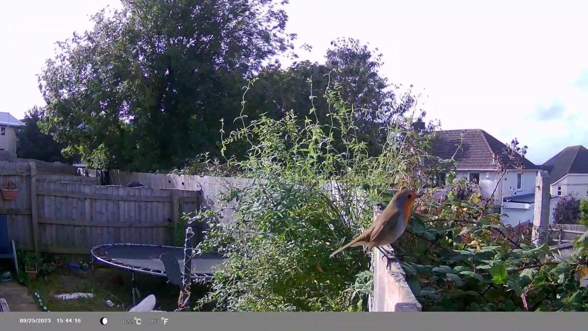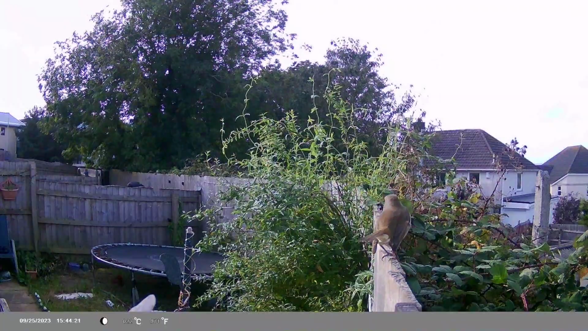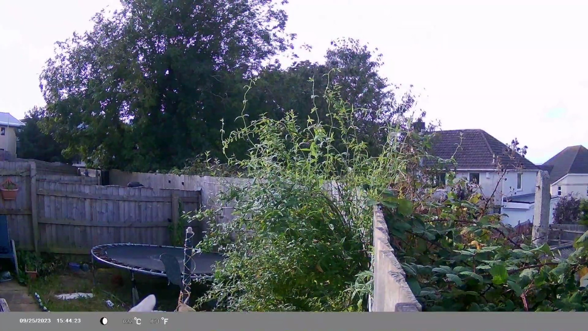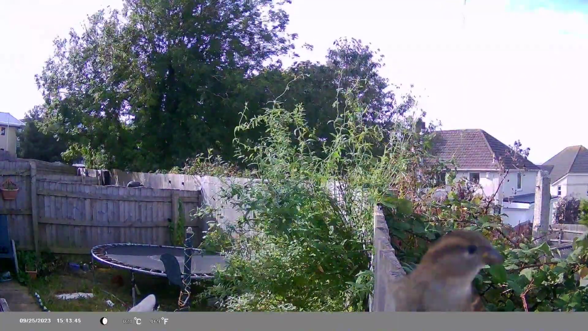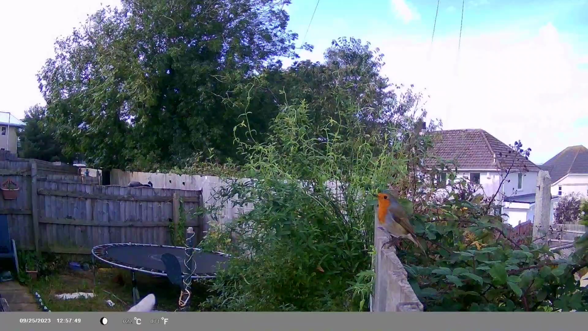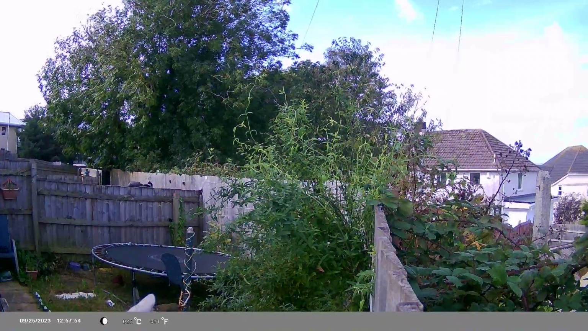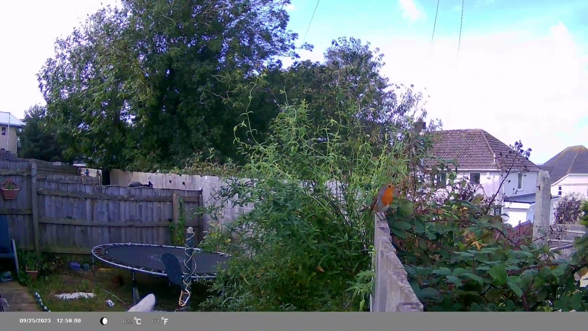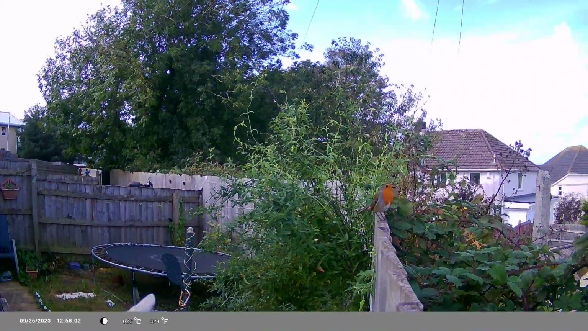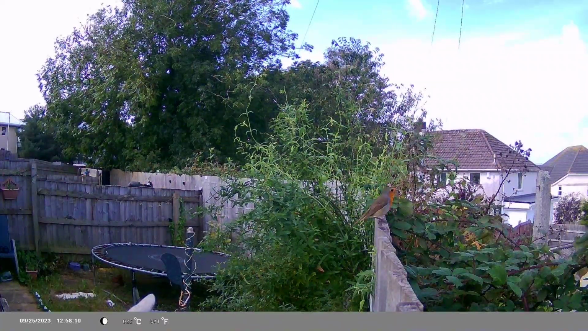Oh, yeah, Mr. Robin came back. There he is. I was worried he wasn't going to make an appearance again today, but there he is. Oh, hello. Extreme close-up. I'm glad to see Mr. Robin approves of the robin and songbird mix. That's good. Also, after doing a bit of research, I found out that it's actually impossible to tell the difference between a male and female in a robin without a DNA test. So I'm just guessing that it's a Mr. Robin.